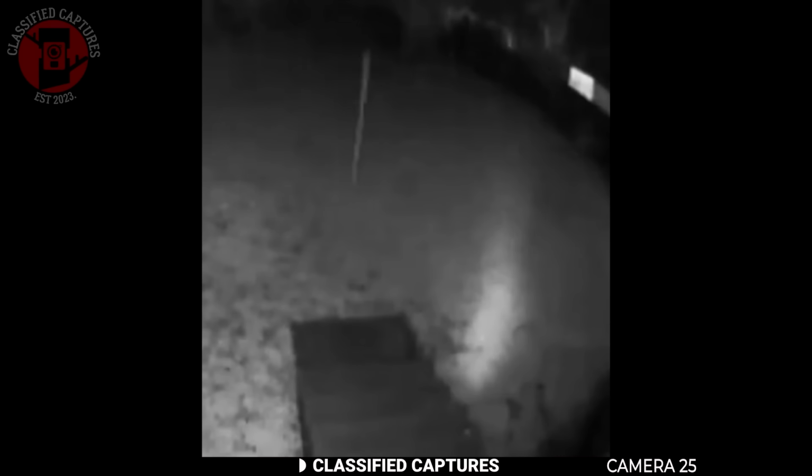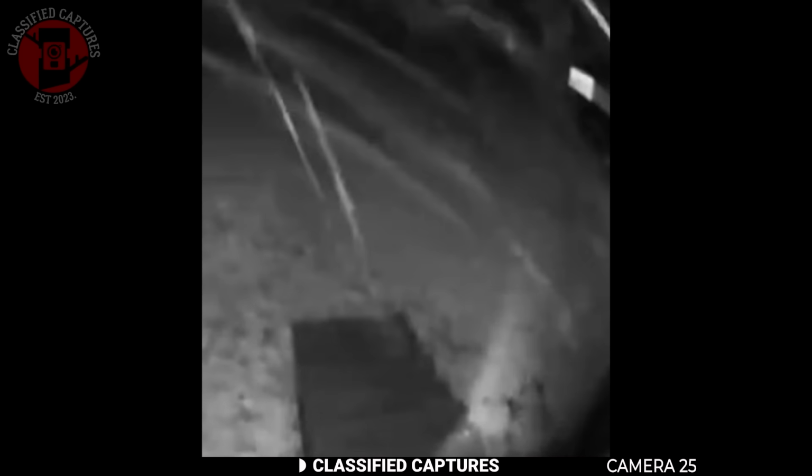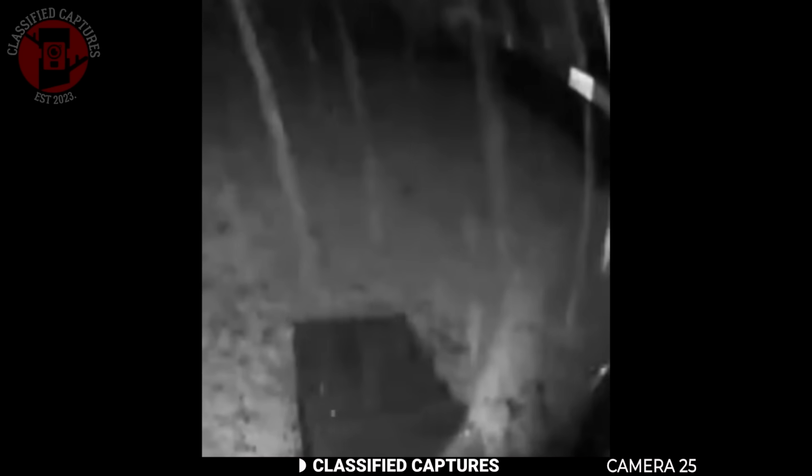Then it hovered at the bottom of the stairs, pausing there. Moments later, the glow began to ascend the steps slowly as though climbing toward the door before it faded and vanished completely. People watching the clip are divided. Some think it's an insect reflecting the light or a speck of dust close to the lens, while others are convinced it's something paranormal like a spirit or ghost trying to enter the house. The way it moved and disappeared is what's really unsettling. What are your thoughts?